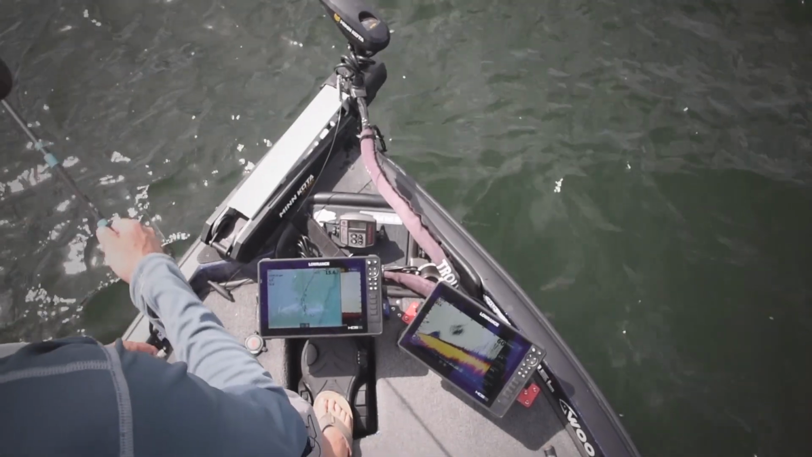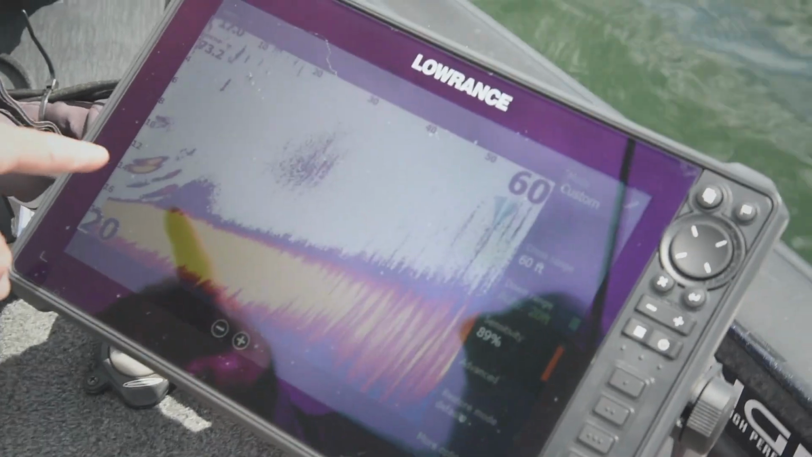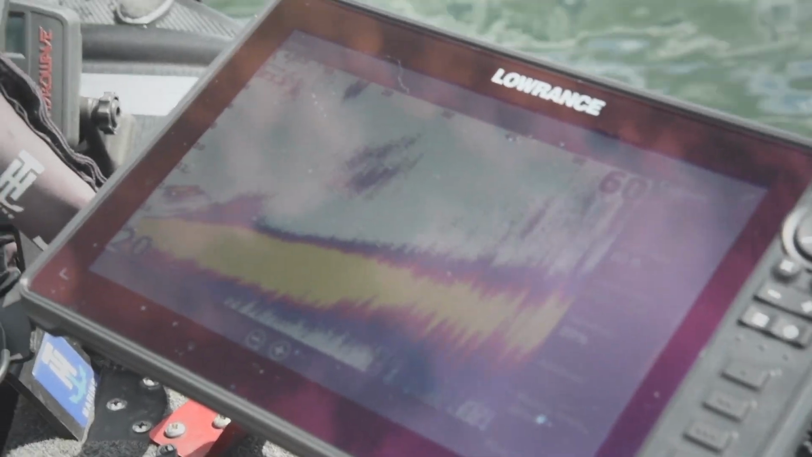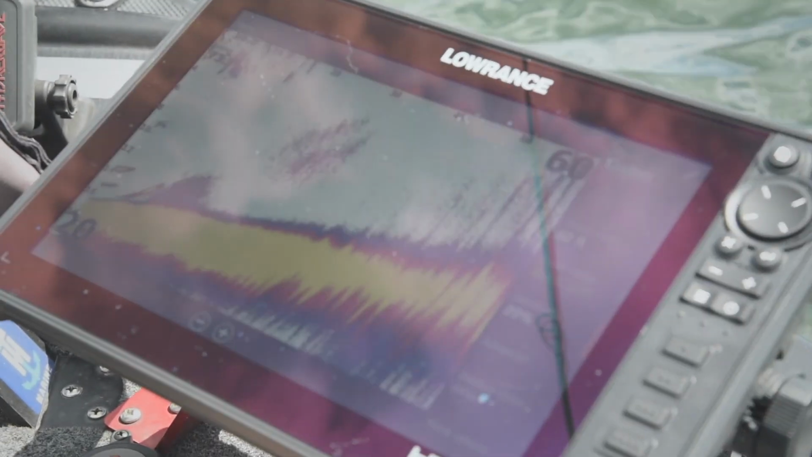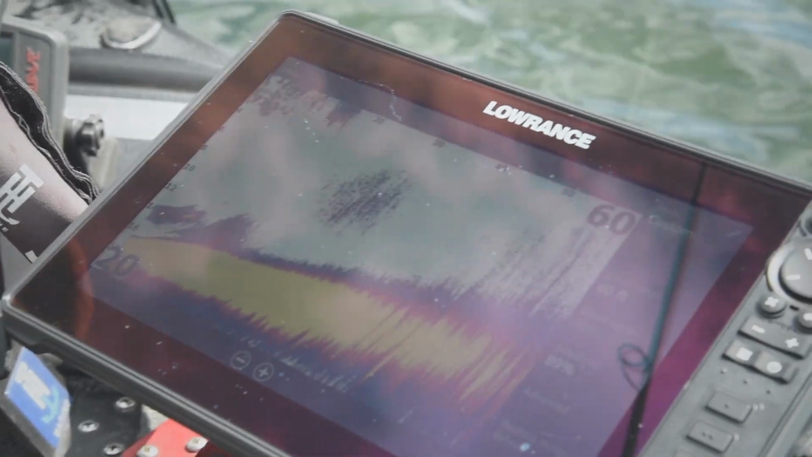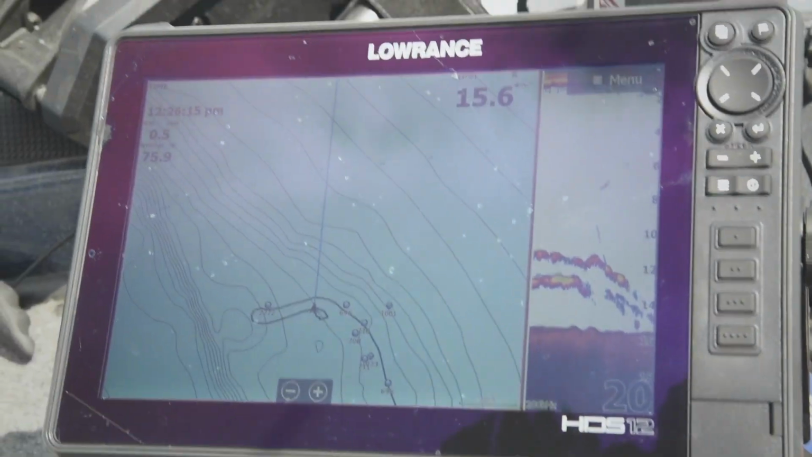Right here, you can see this school right in front of me. Let me get back there right here. And you can see them right here. I'm just gonna try to get down on them right there. Spot lock. And look right here. They're literally underneath the boat now. You can see them right there underneath the boat. Got one.